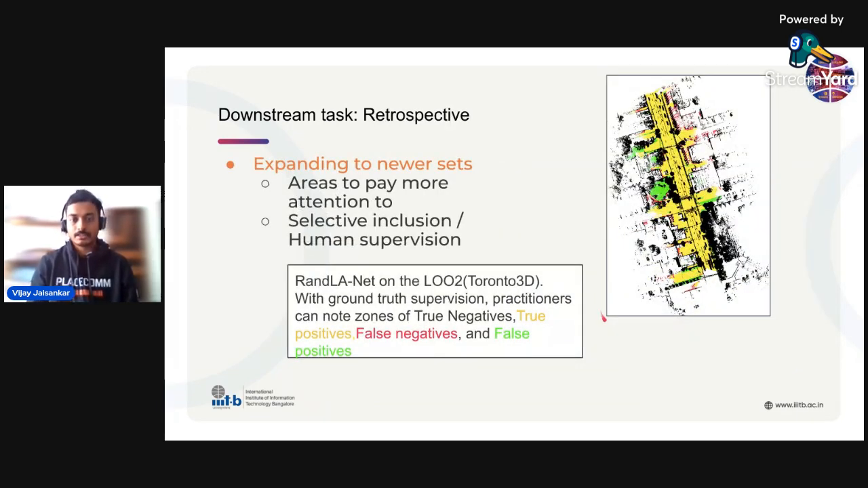Also, once we do this particular strategy for a new scan, and if we can get supervision after that, we can then do what's known as a retrospective, to look at where the model was right and where the model was wrong. Obviously, we can do this in this study because we already have the ground truth of the existing dataset. Why this will help is that when dataset designers expand to even more sets, they can have some areas to pay more attention to, or some notion of selective inclusion or human supervision for certain regions. So this is again something that is enabled through our system.